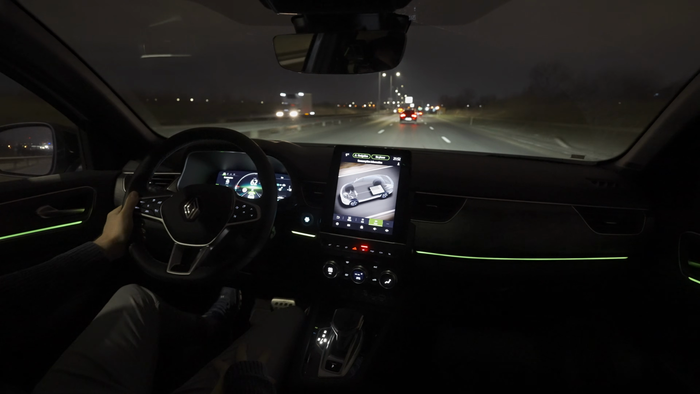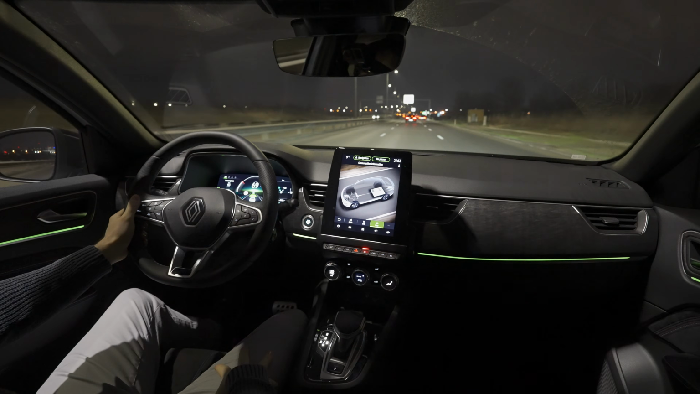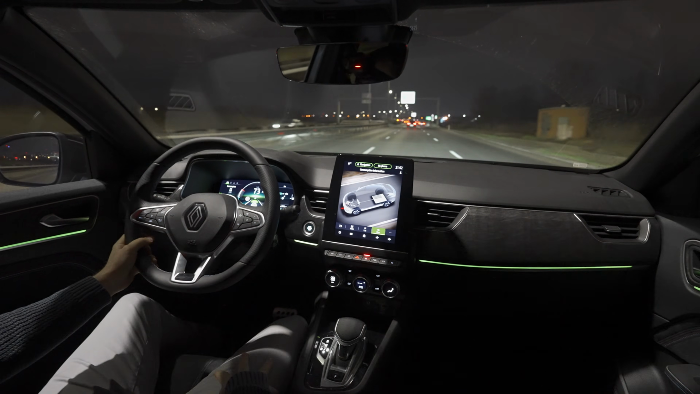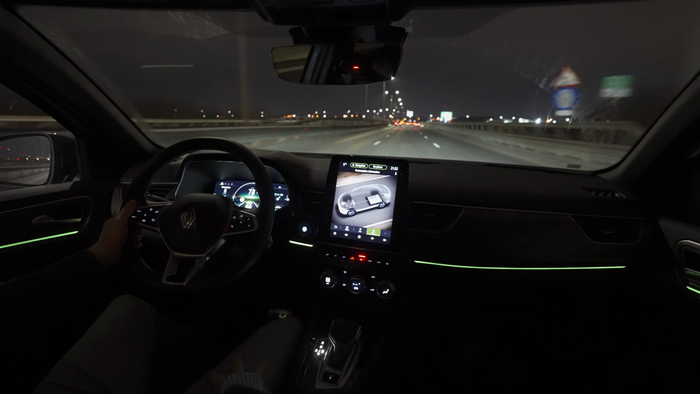So right now you can see the lights, how they look also here on the highway, and also the ambient light inside the cabin.